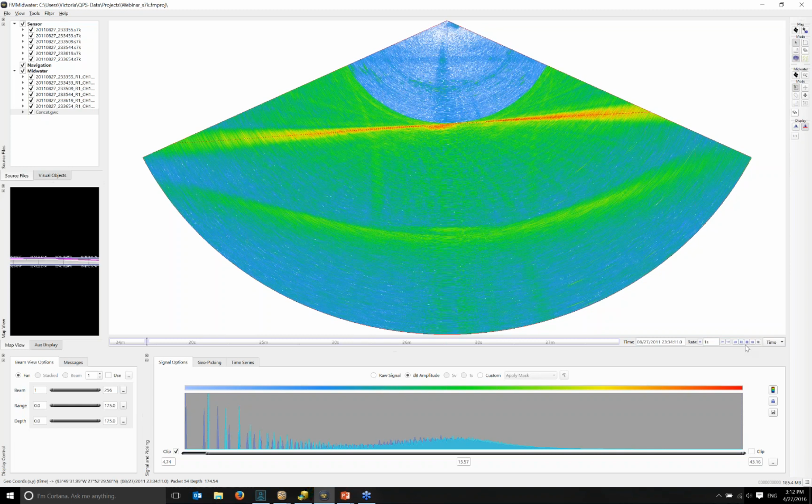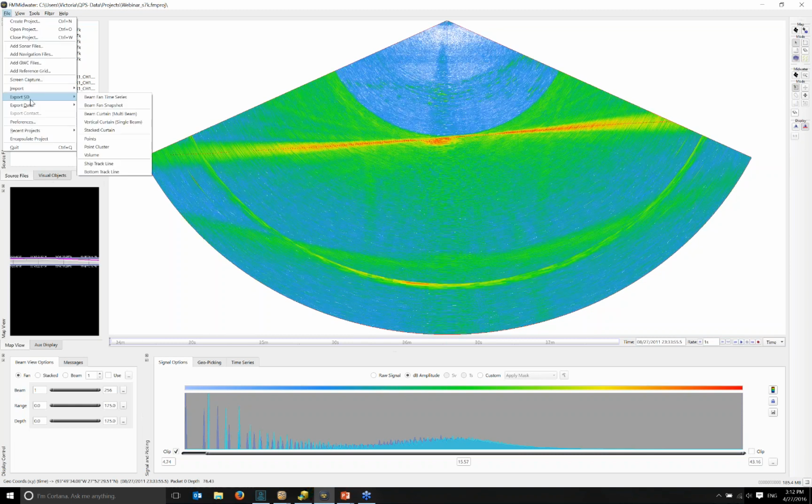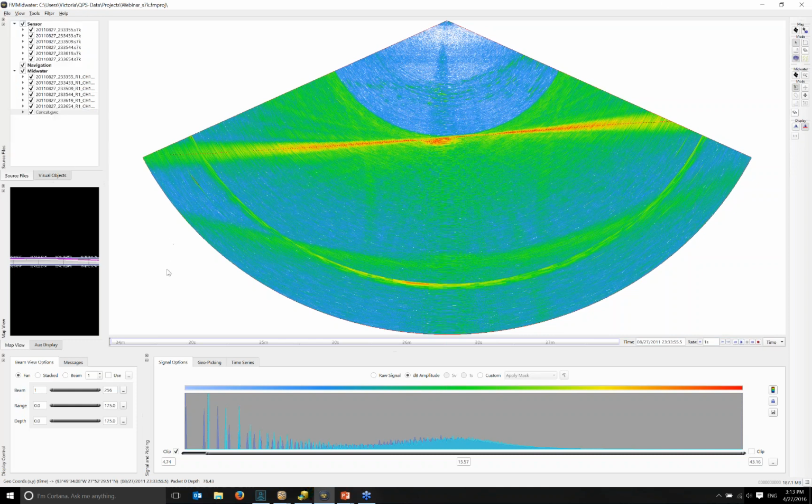So there's a variety of different export options. You can export it as a snapshot, as a time series, as a vertical curtain if you've got single beam data, or as a beam curtain from a particular beam. From multi-beam data, you can export points or point clusters if you've got targets in the water column. And you can also export your ship track line and a bottom track line.